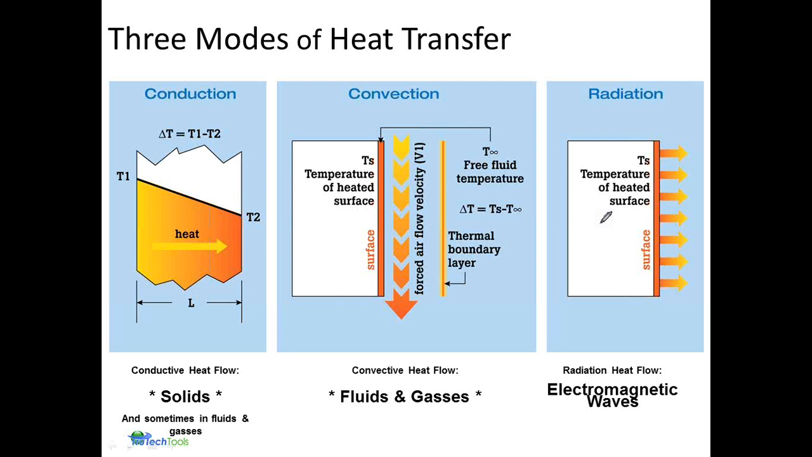So just talking about the modes of heat transfer, when you start using an infrared camera, this is one of those key areas that you need to understand. In the area of conduction on the left-hand side, consider T1 as your outdoor air temperature, T2 as the indoor air temperature. The second law of thermodynamics states that heat always moves from hot to cold, so if it's warmer outside, we're going to see the heat moving from outdoors to indoors.